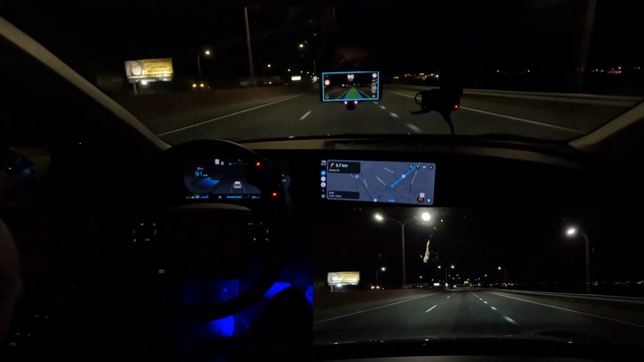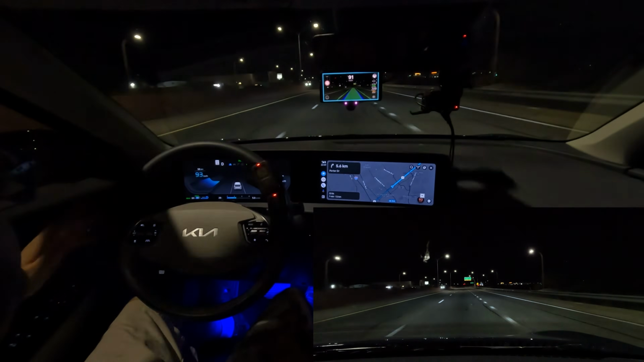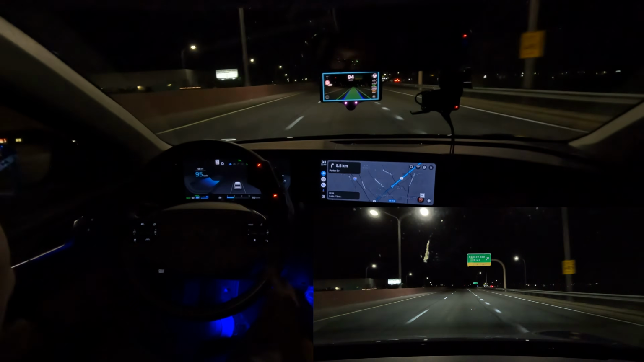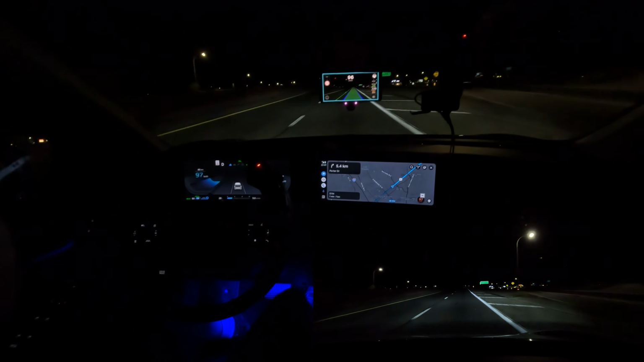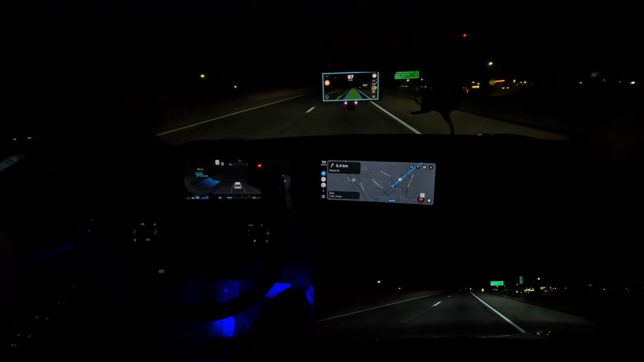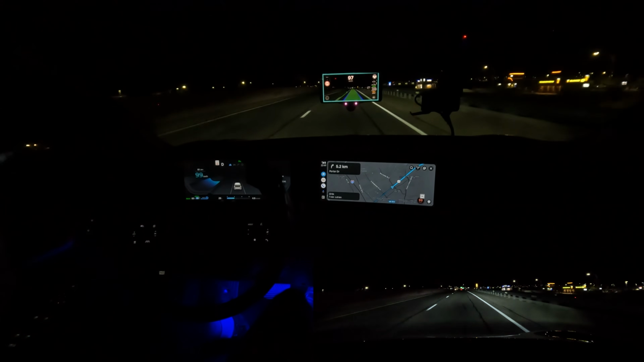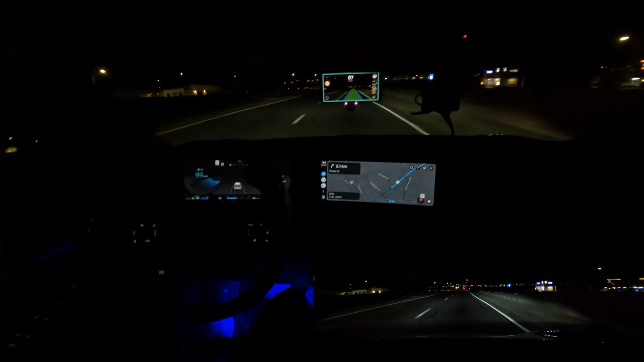And then like I said, especially at night or during construction zones or any other times when the lane lines aren't that well marked, you just have to monitor a little more. Be prepared to nudge the wheel or guide it to where you want it to go. So yeah, that's going to be pretty much it for this test at night of SunnyPilot 0.9.4 and the 3X driver assistance system handling an interchange.